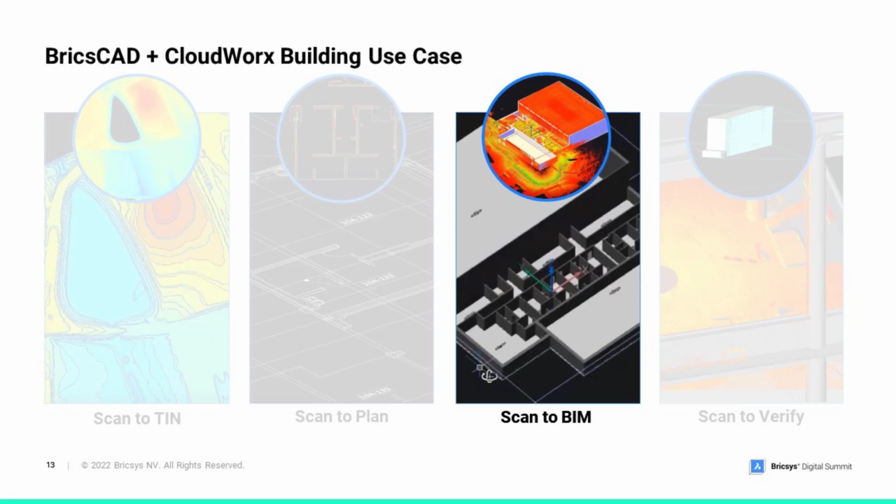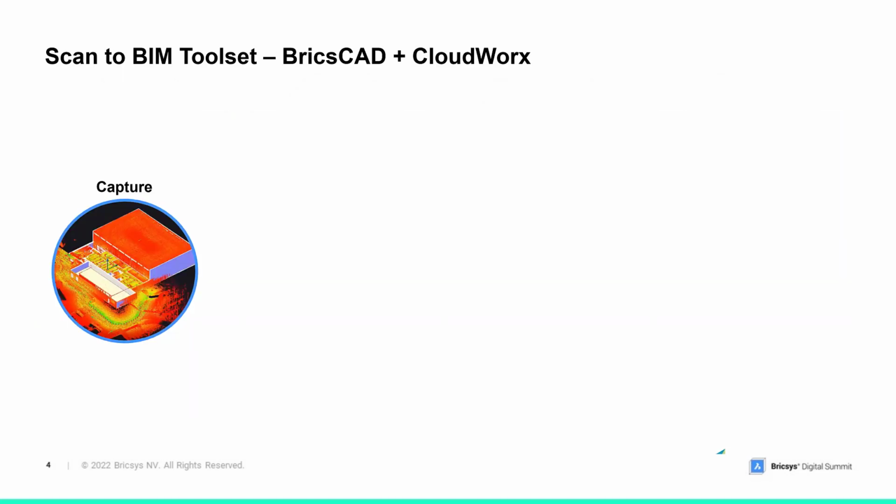The next workflow we're going to talk about is scan to BIM. So there are a few things here. Maybe you're starting from a 2D plan and creating 3D geometry and a fully realized detailed 3D model from it. Maybe you're starting directly from modeling, but let's talk about some of our options that we offer with BricsCAD and CloudWorx for generating a BIM model. A lot of times, let's talk about the workflow here.